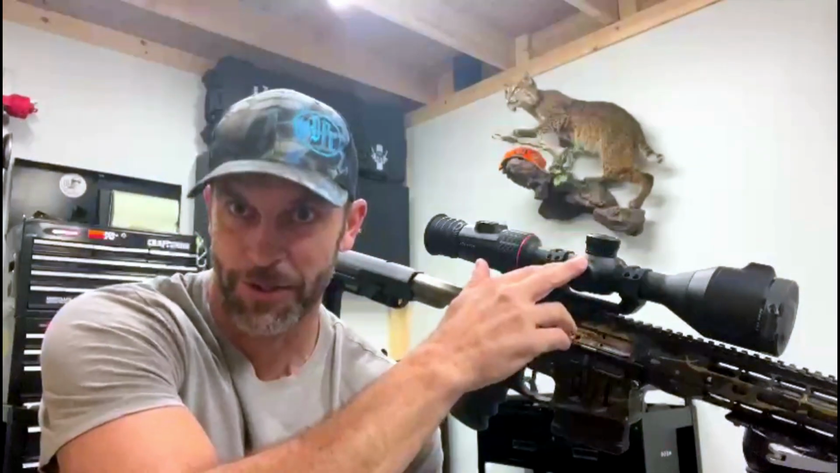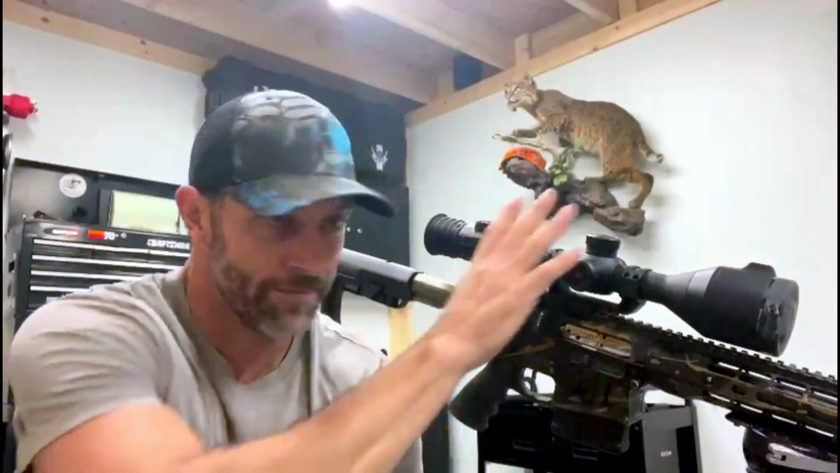Nice thing about this scope, with it being a tube style, it gives you the versatility. If the guys run bolt actions, you can put this on a standard 30mm rings, get your eye relief where you need it. Where the RH50R is more of a fixed scope, you only have so much adjustment there. You have to have the pick rail. But each his own. I mean, it's like, say, platform bolt gun. You know, this one gives you options for either or.